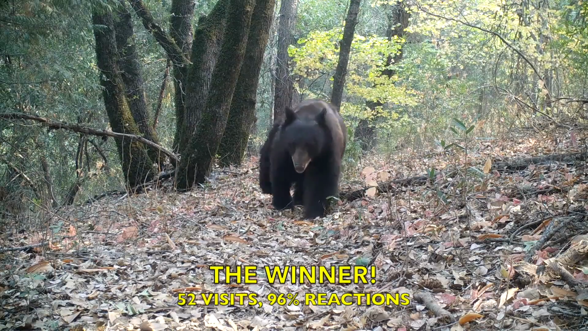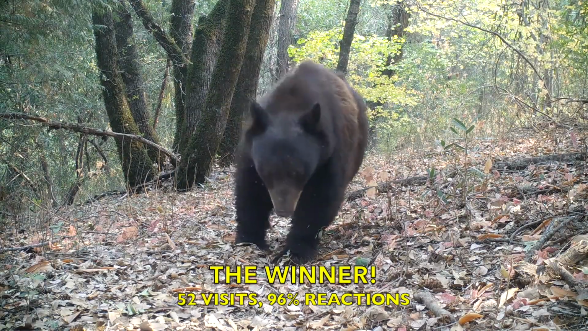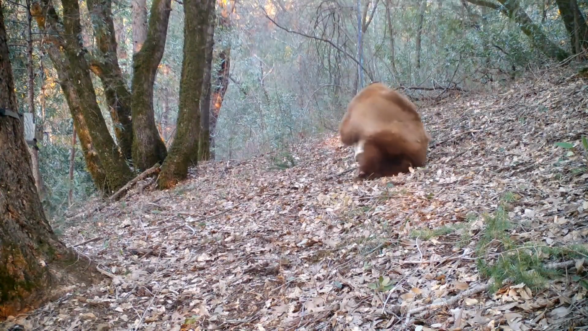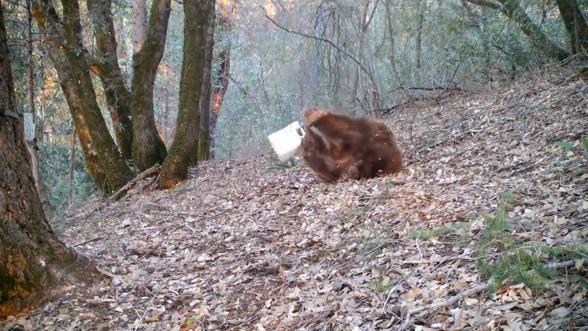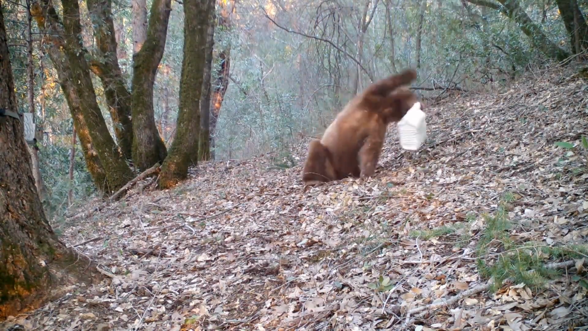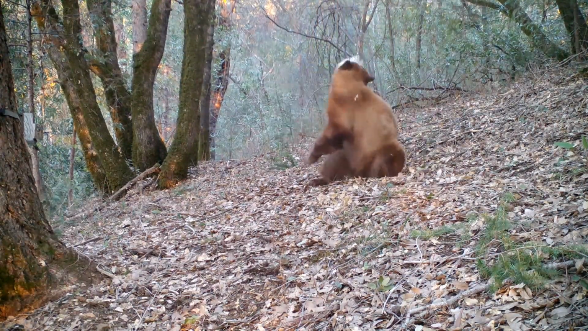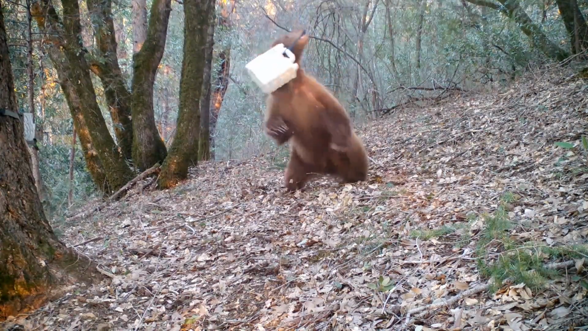As you've probably guessed, the winner was the bear. Bears visited 52 times and engaged the jug a whopping 96% of the time. Now watch this. Obviously, this jug was far more than something just to sniff. It seemed to summon memories of forgotten playmates. And this bear, like several others, gave an unforgettable crackerjack performance.